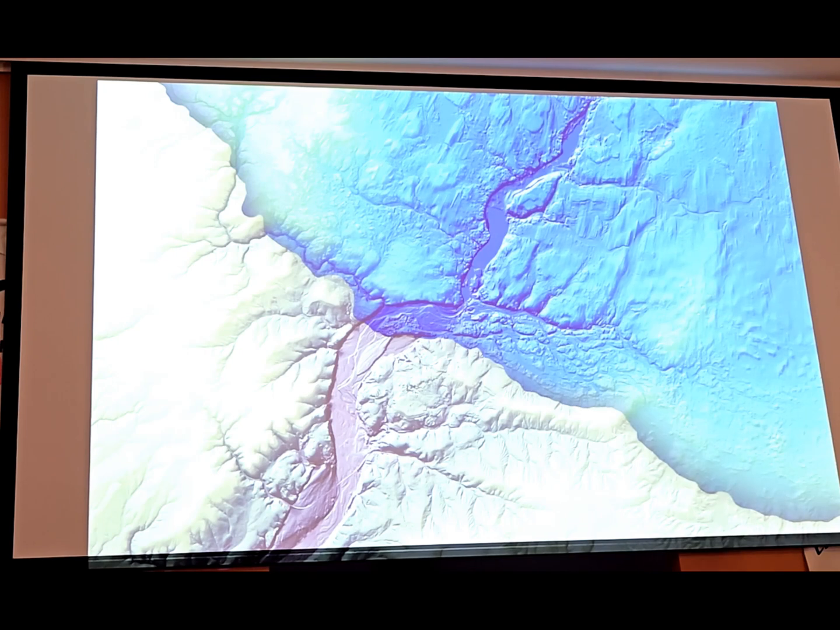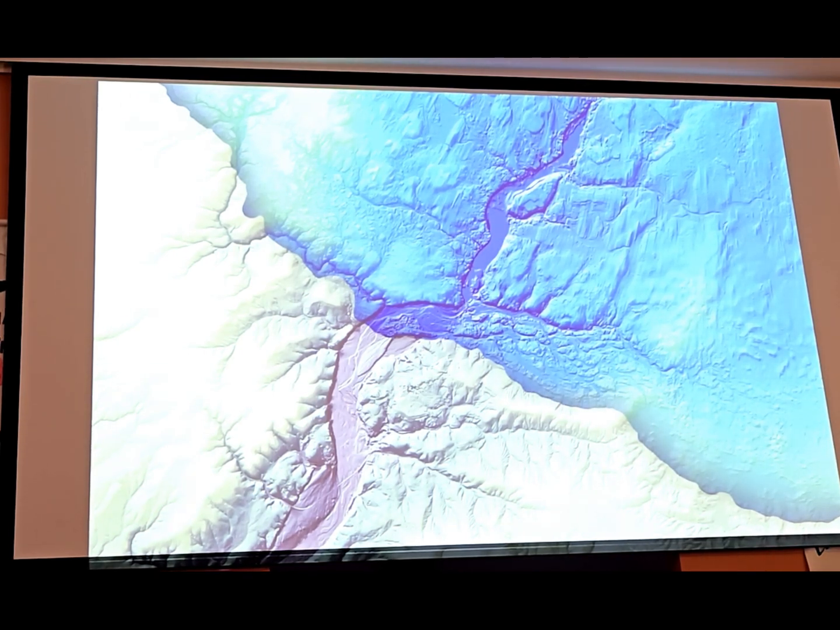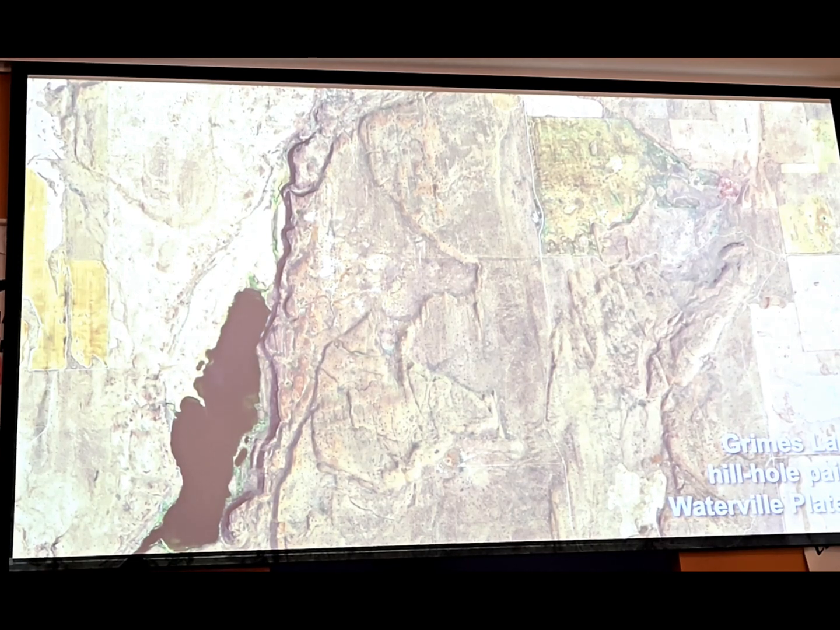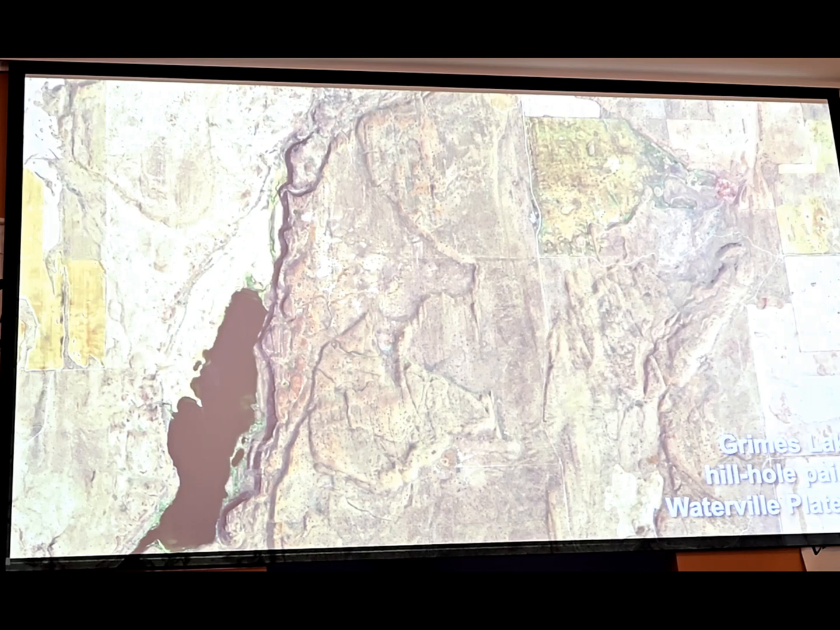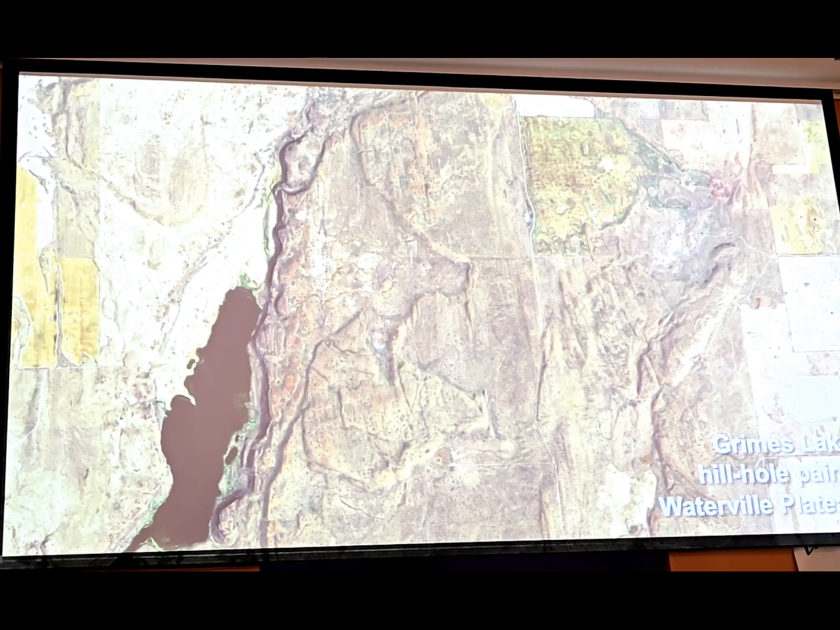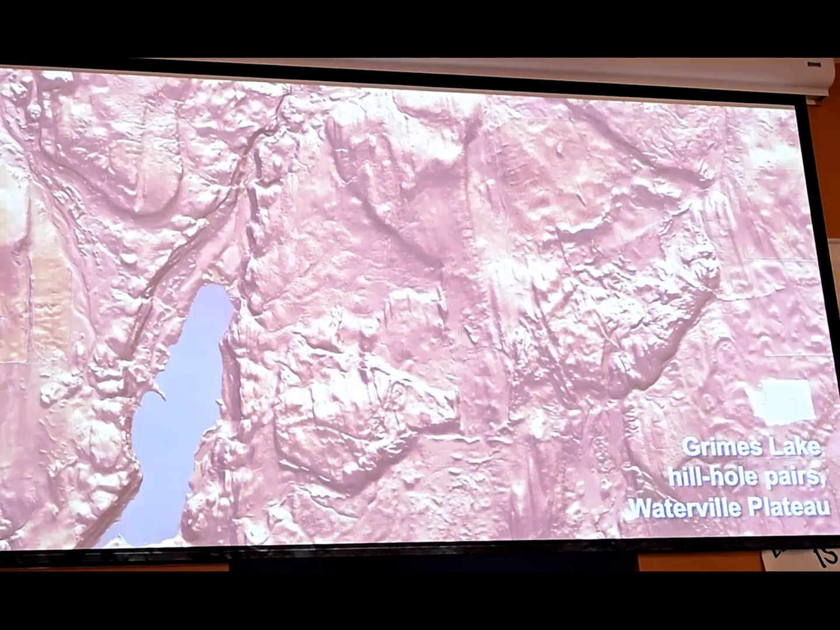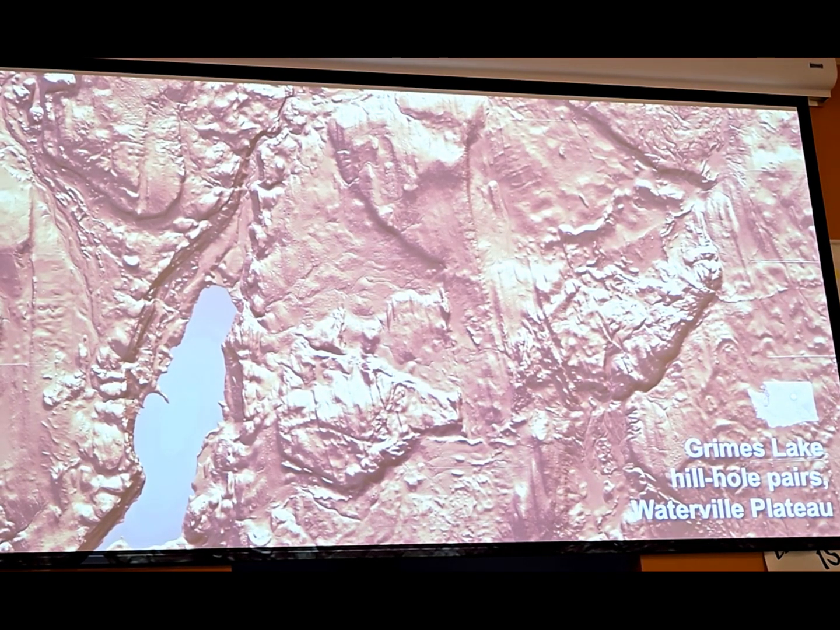So we're going to look a little closer at this image. Right up here is a spot we're going to zoom into. So Ralph got a hold of me last year and sent me one of his posters about glaciotectonic landforms on the Waterville Plateau. Specifically, one's called hill-hole pairs. So let's switch over to LiDAR and we'll get a little better view.